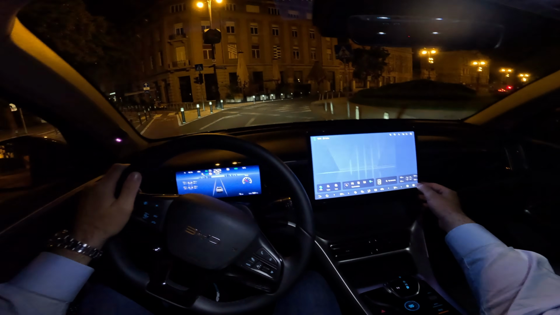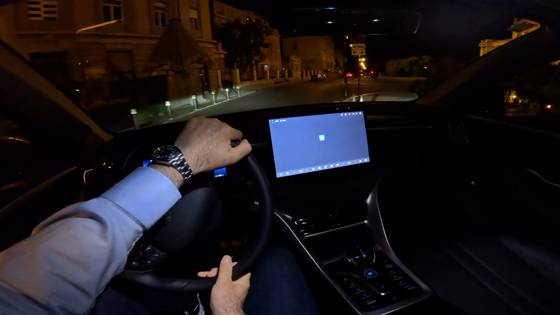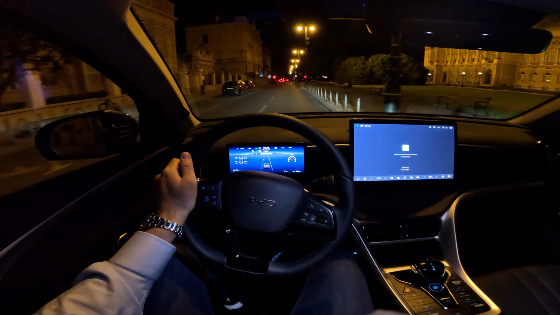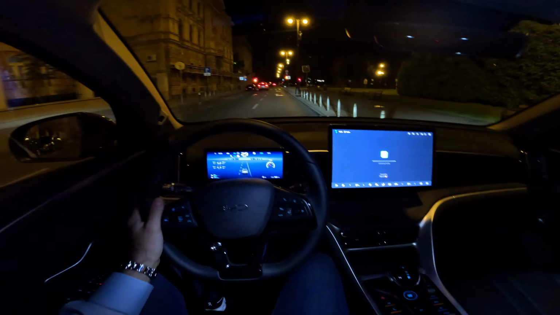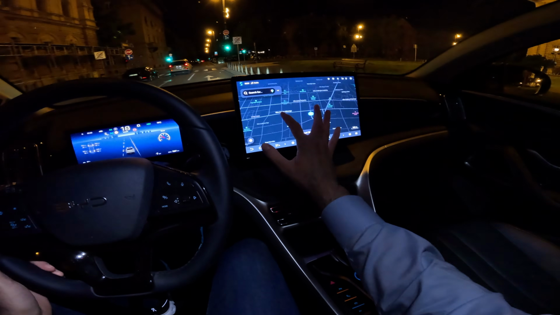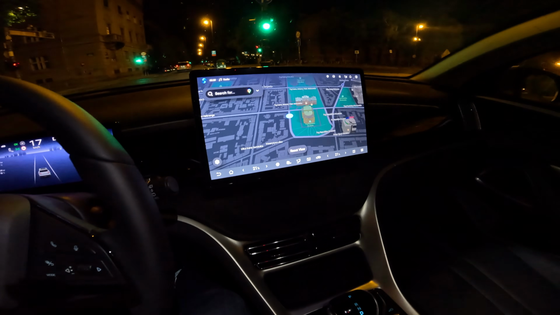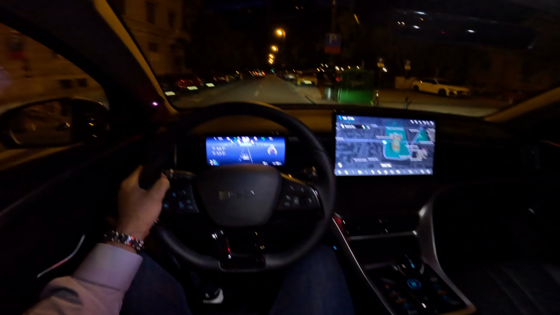Let me also show you the map view because it's very cool. Lovely attention to details. So it is now loading. There we go. And look at the lovely buildings. This looks so nice.